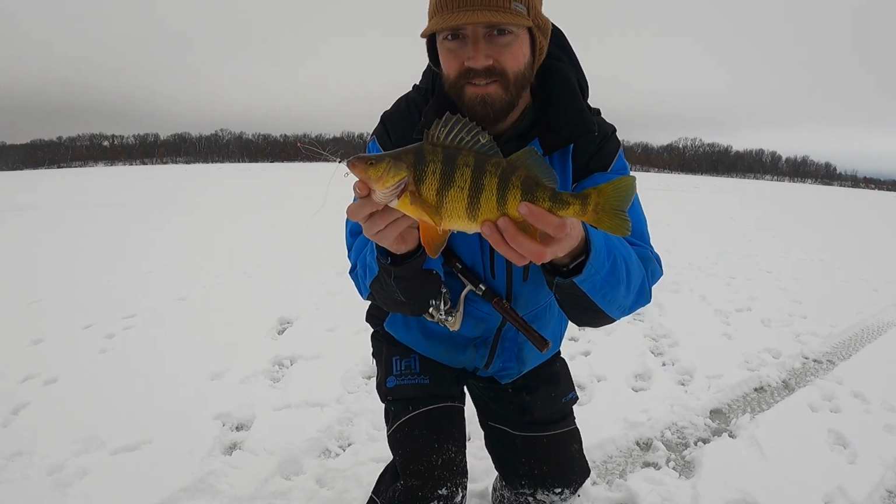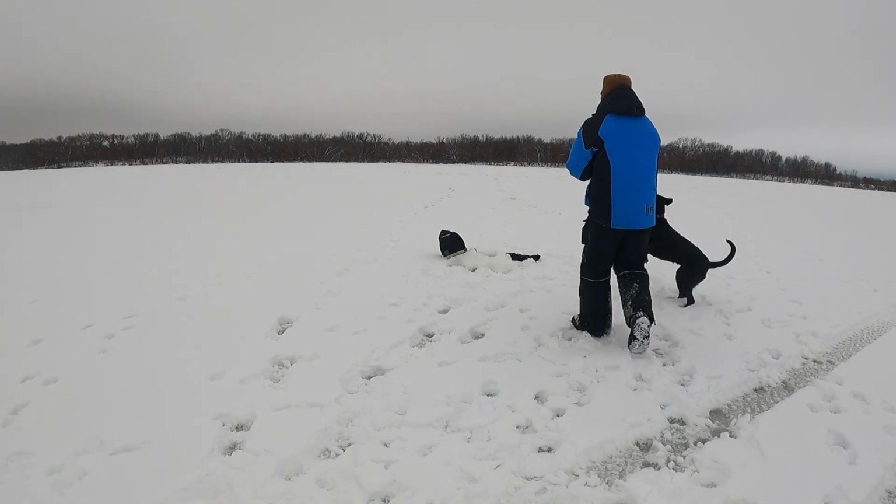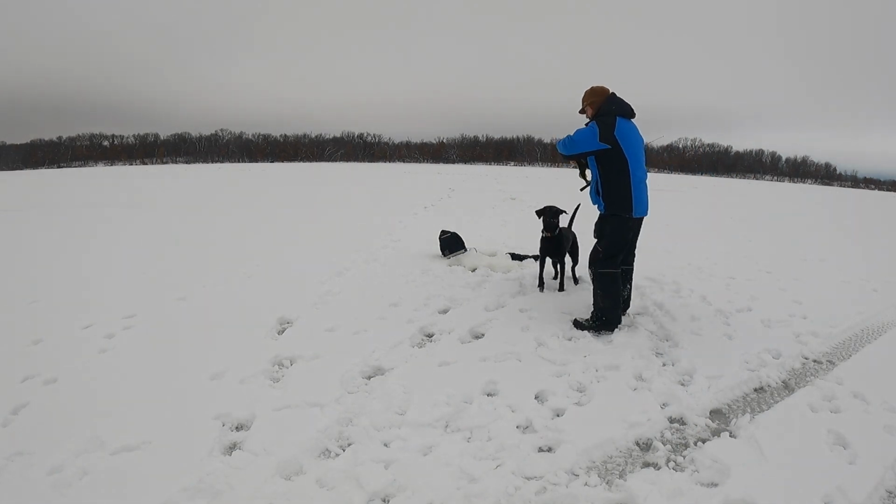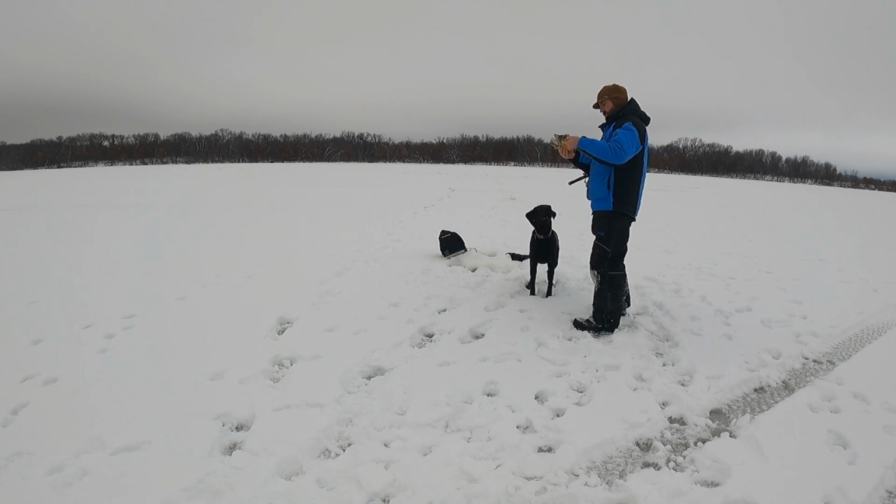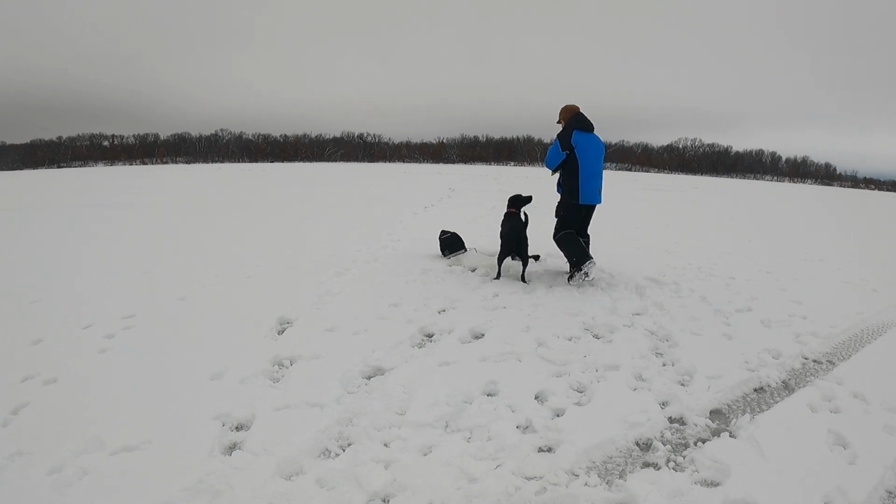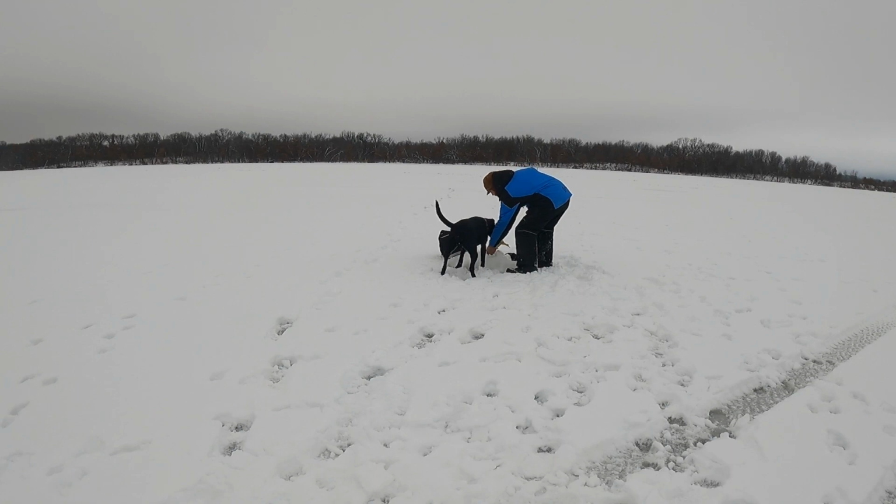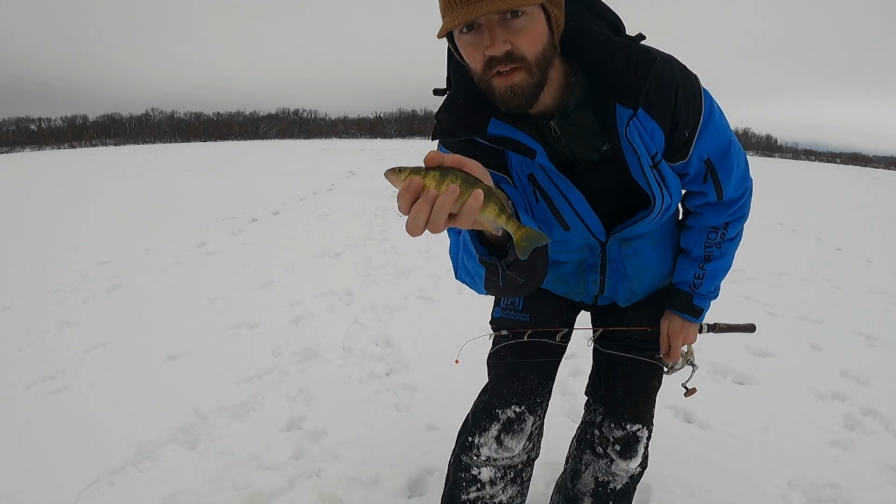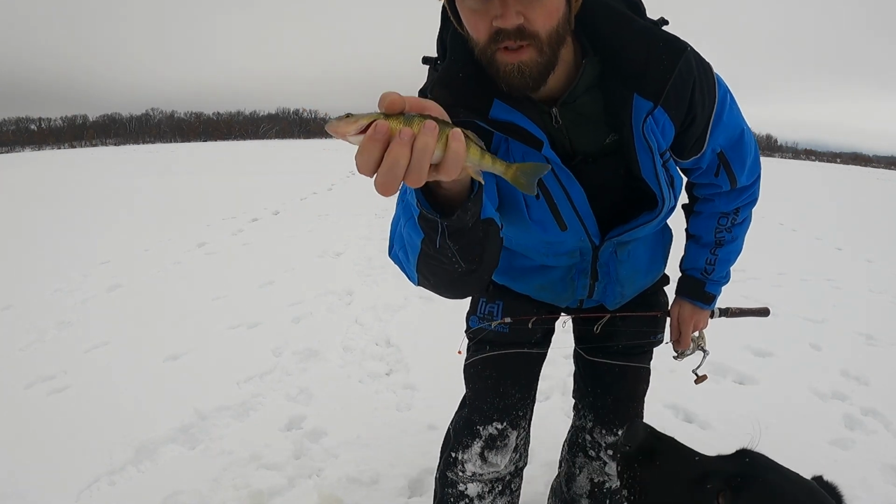That's what we're after. Good big female, we're gonna let her go. Nope. Nope. Come on. Take. So not quite what we're looking for, a little guy, 6-7 inch perch. We'll let him go.